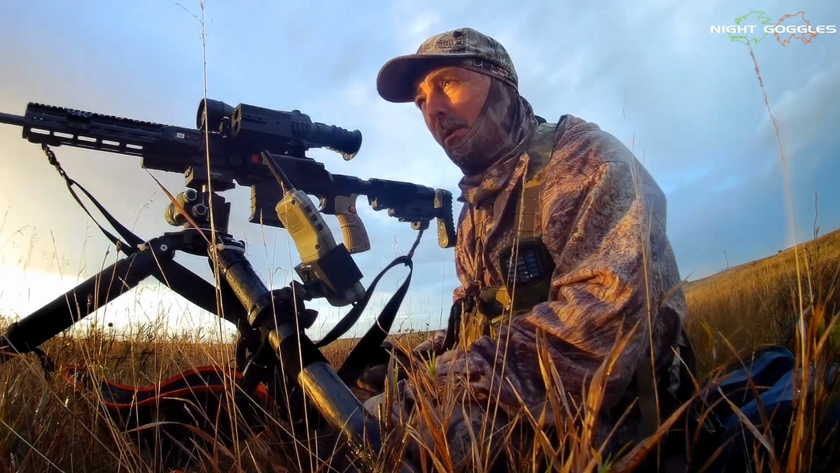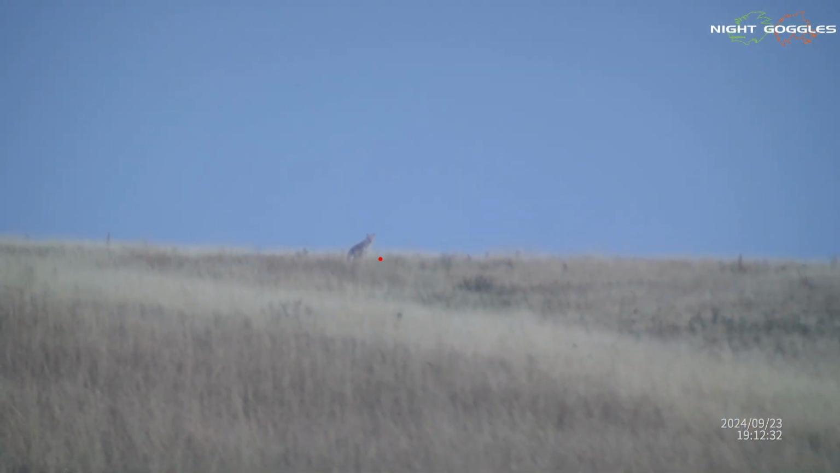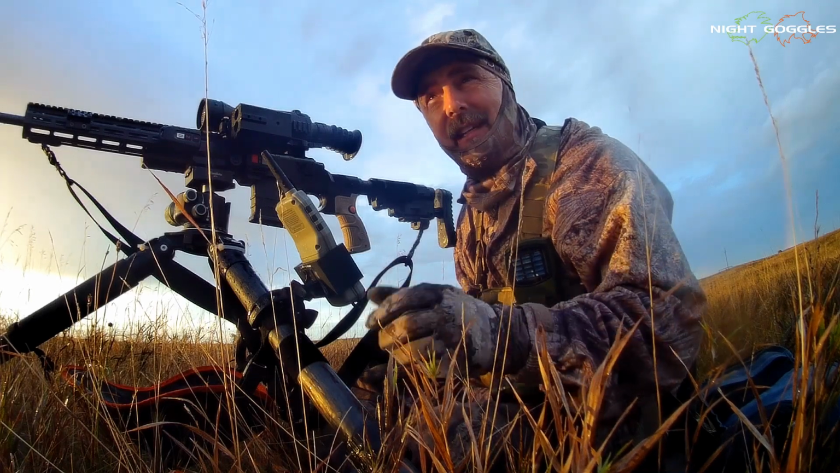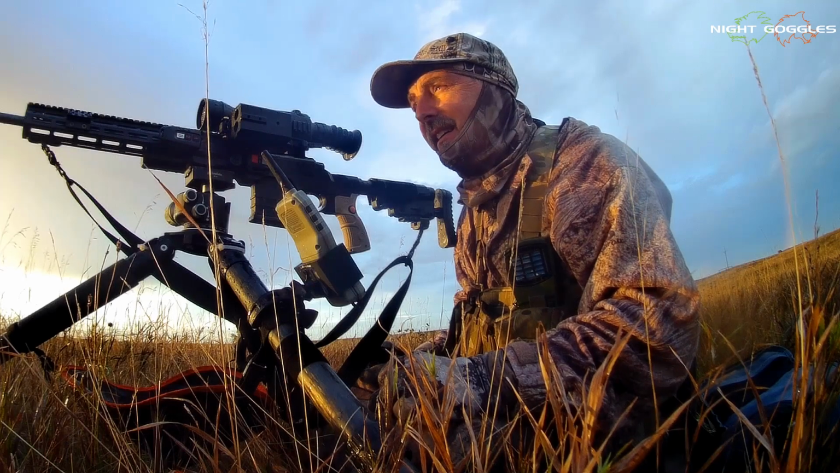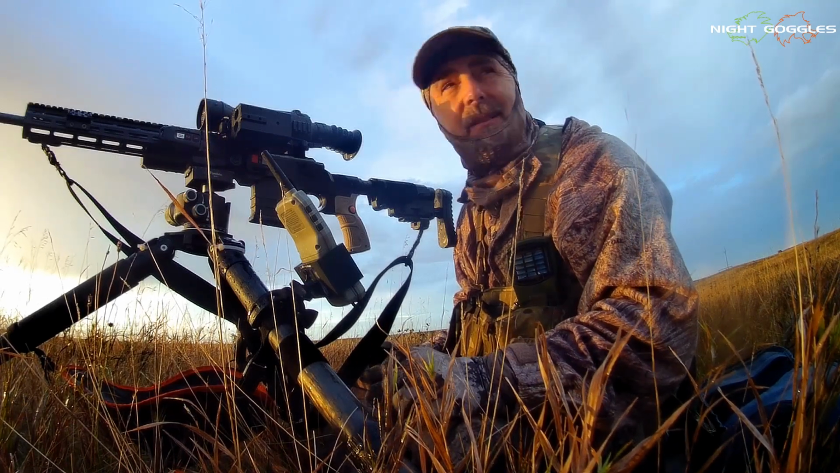Then I called for a little while, and one came from my left, and I swung over on it. And it was right at the top of the hill. It didn't look like it wanted to stick around. It was taking off, and so I shot that one, and I ranged that one. That was 226. So I got two of them down.